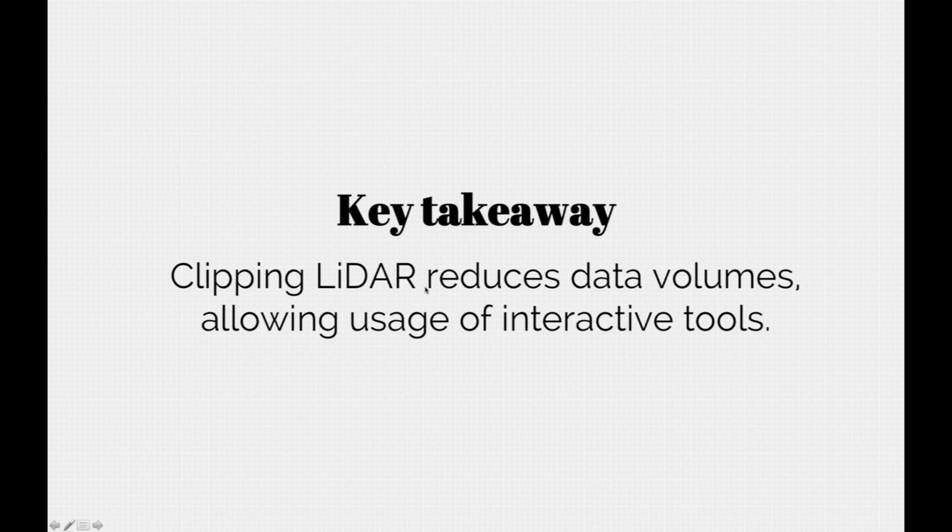So again, the takeaway, clipping LiDAR cleverly reduces the data volumes so that you can use some of the other interactive tools you might want to use more conveniently.